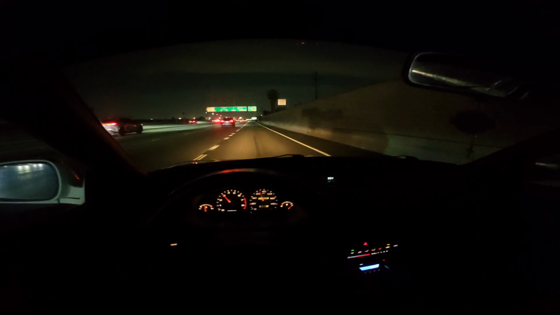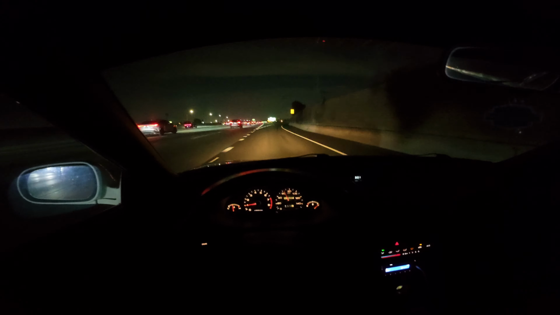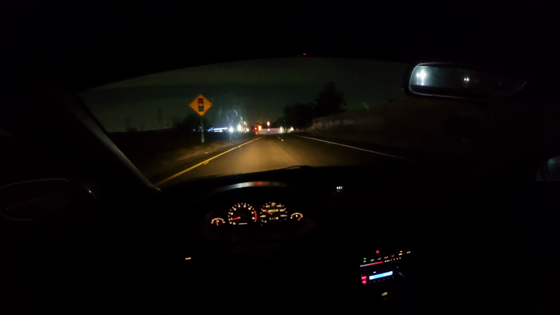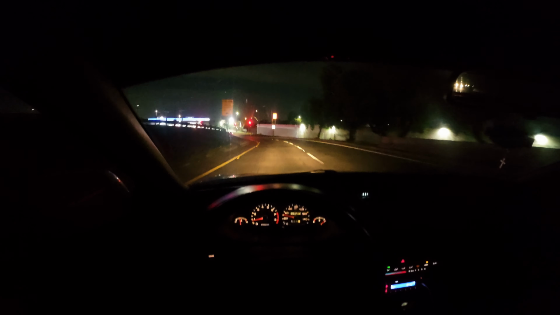I want the big wing though. The special edition wing that I have on is clean because it's subtle, and it has the brake light. It's nice. I do really like it. At first I didn't really like it. Now it's grown on me. But dude, something about the high-rise wing.